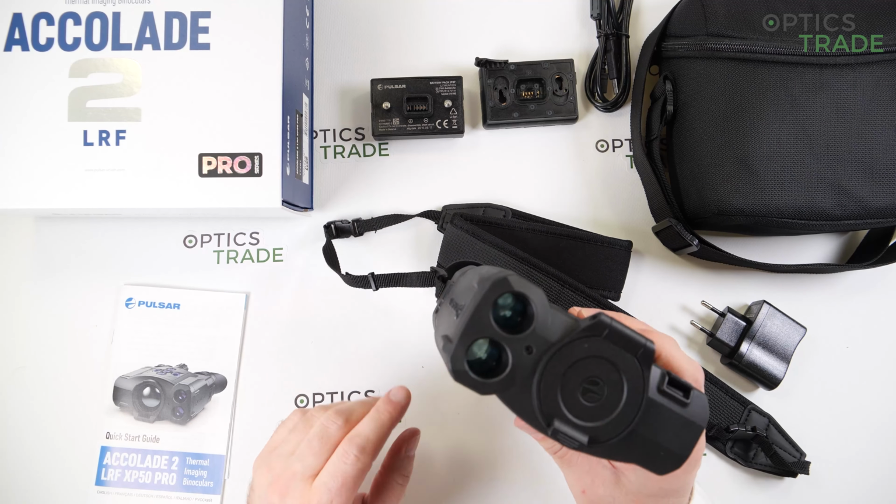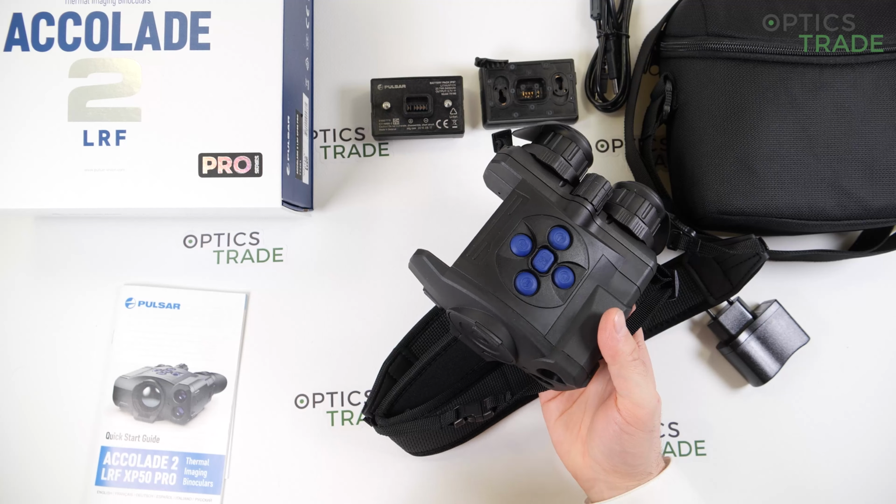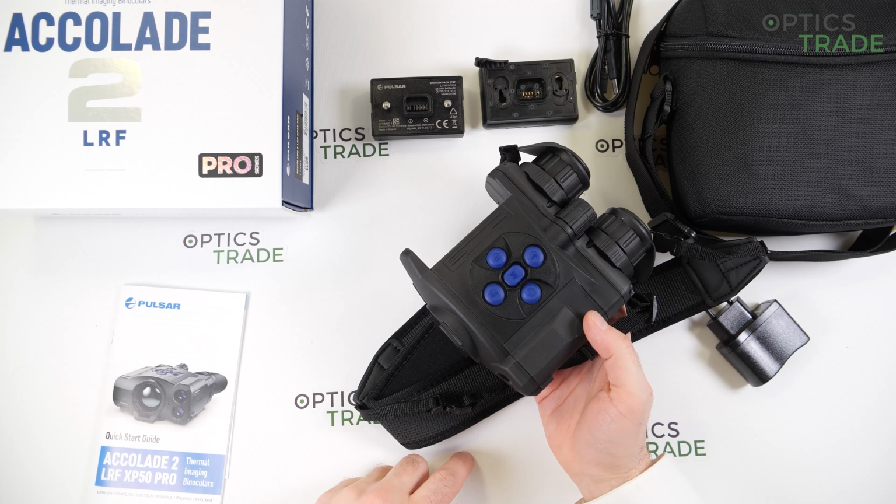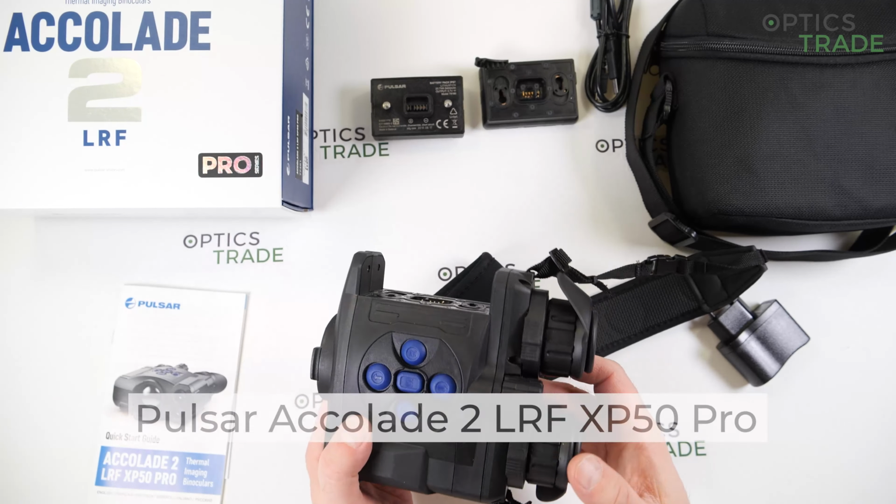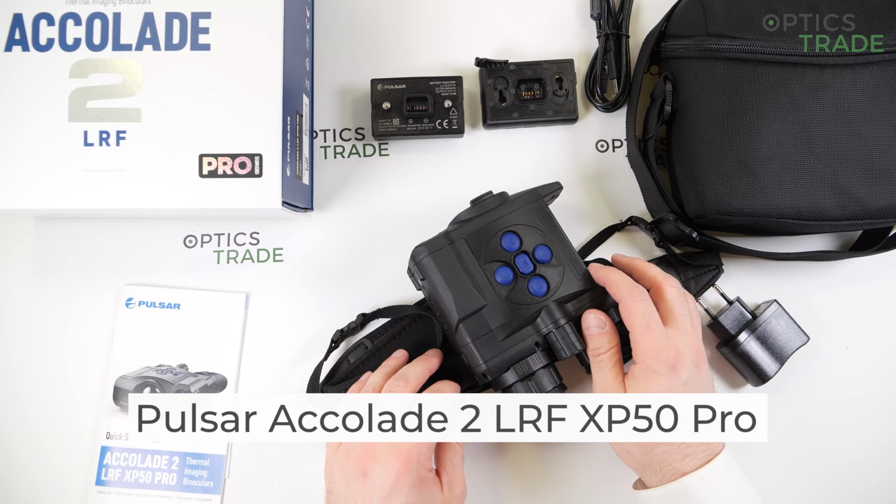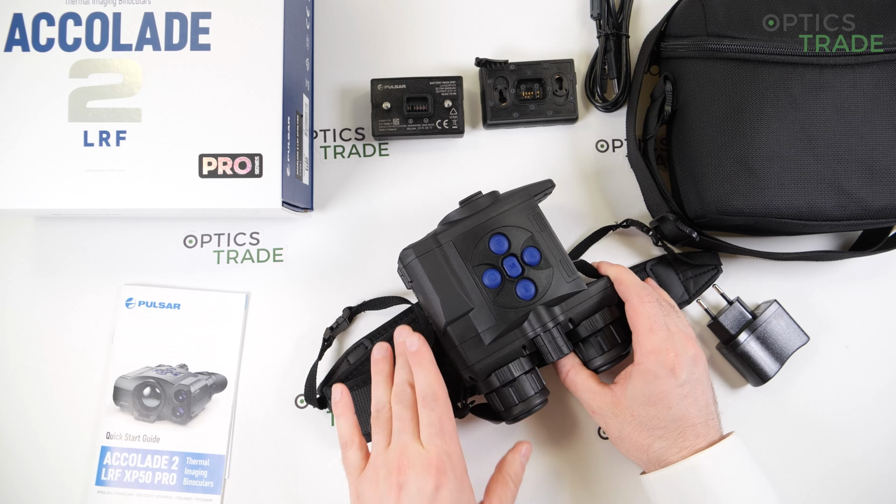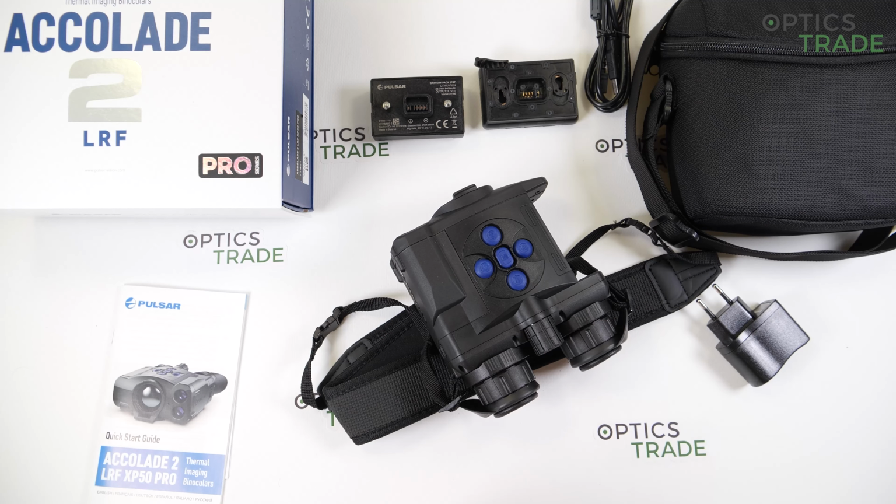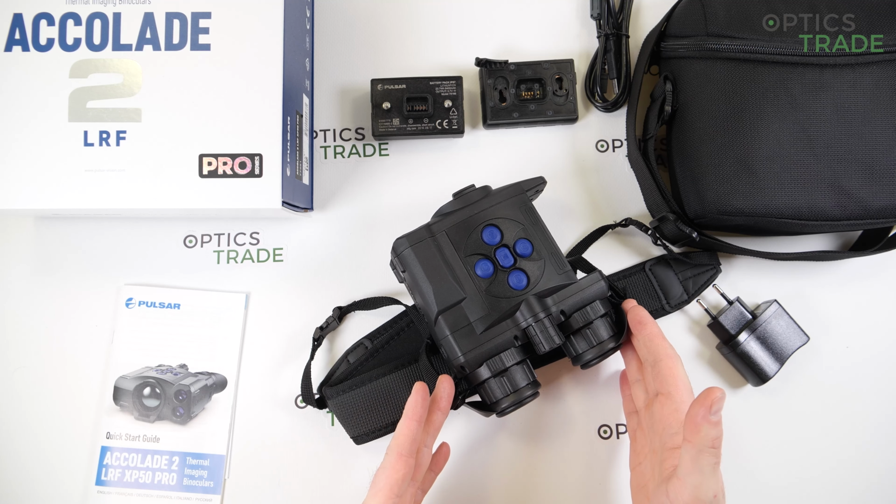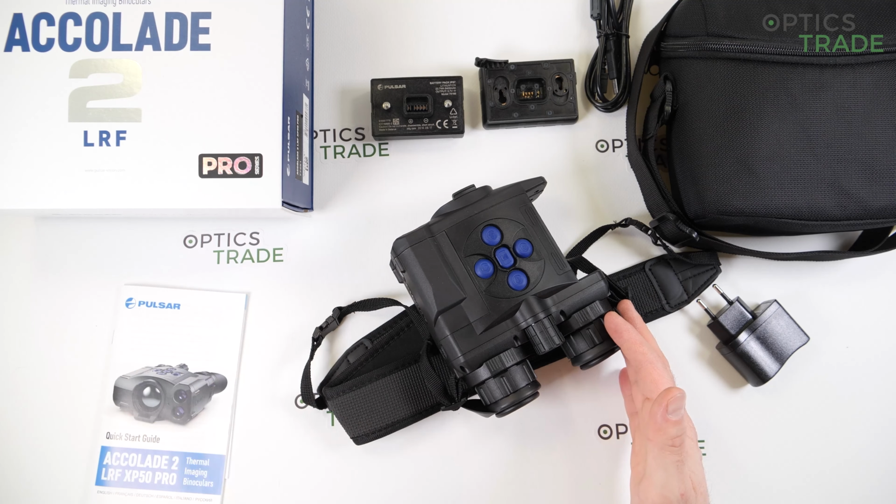I'm going to go through all the features and share my opinion about the new thermal imaging binoculars made by Pulsar. It's called the Accolade 2 XP50 LRF Pro. So basically very similar to the previous device of the same name, which came out in 2020. Now this is a 2021 model. The main difference is the Pro acronym, which is added to the name.